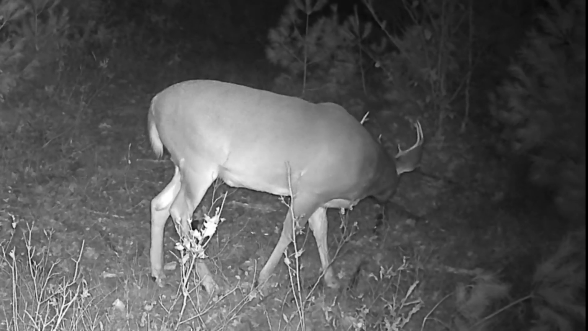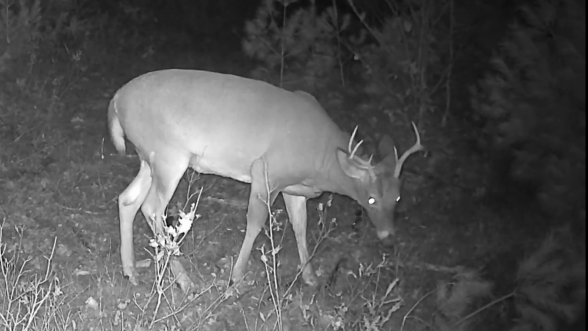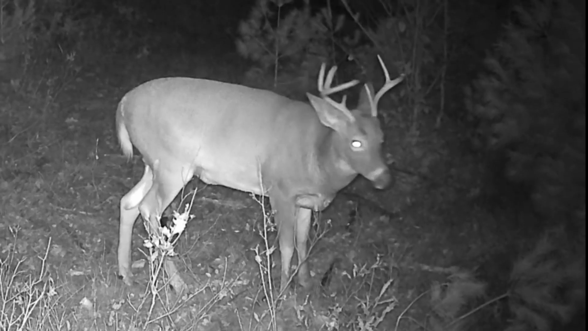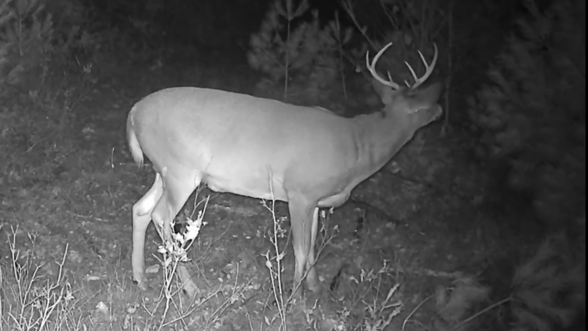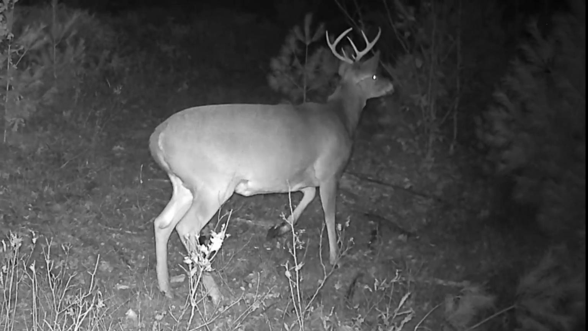This is where he does that thing where he kind of tosses his head up and down at the same time as moving his jaw. And I think it's a scenting behavior, but I'm not entirely certain. I am not an expert on deer behavior. I just love seeing it, and I guess I also like making guesses.